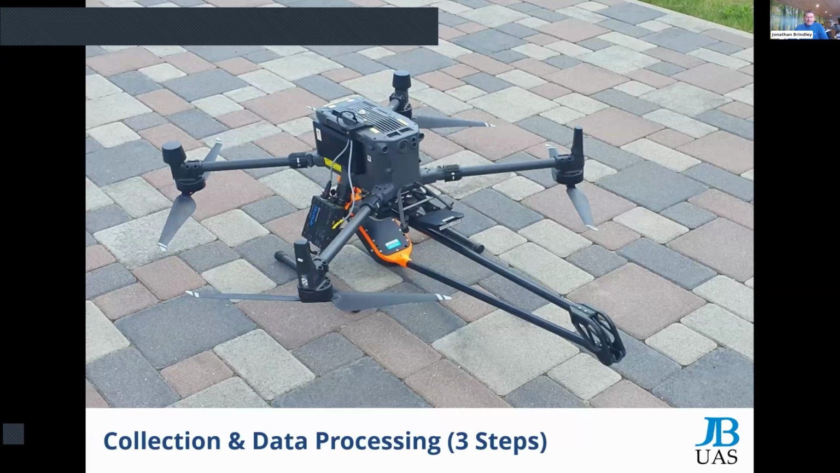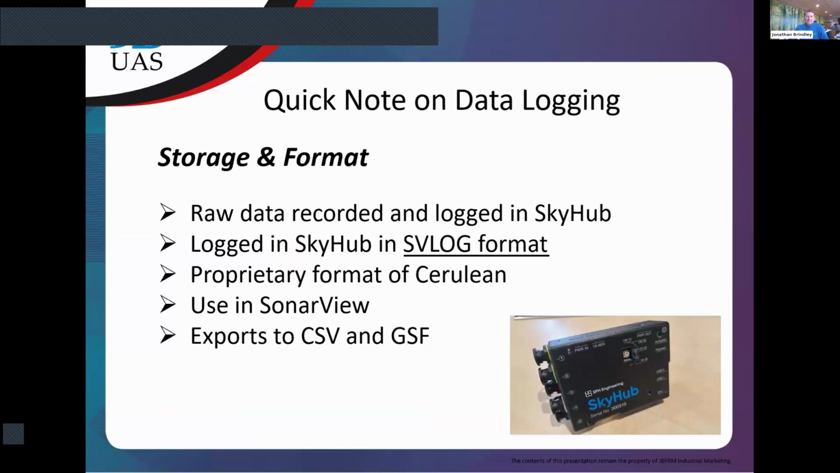So, data collection and data processing. Three steps. But before we go into that, a quick note about the data logging and how we do that. The raw data recorded on Skyhub is going to be recorded in what's called SVLOG format, because that's a Cerulean proprietary format.